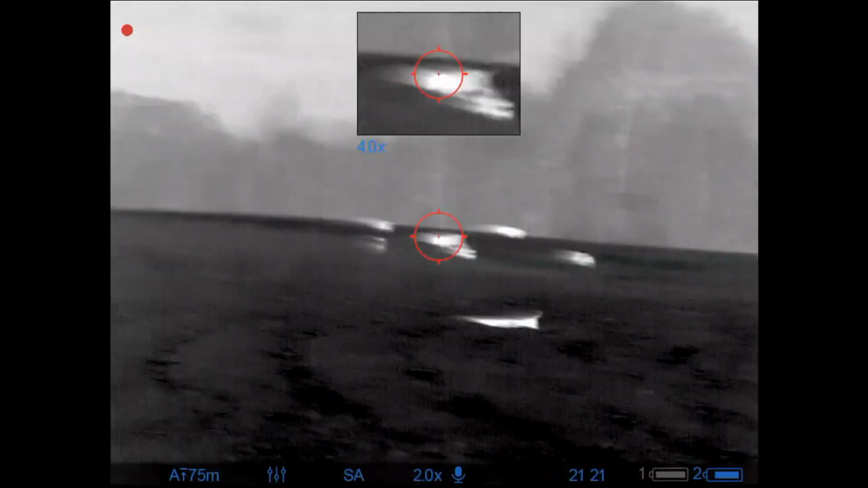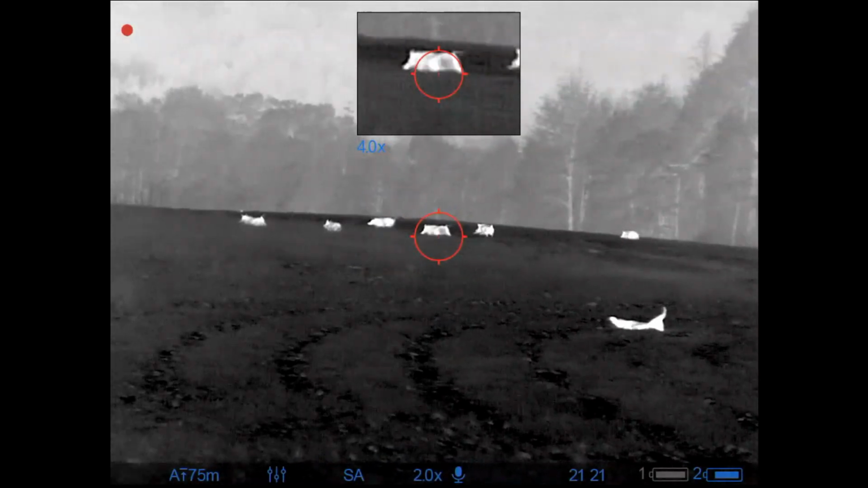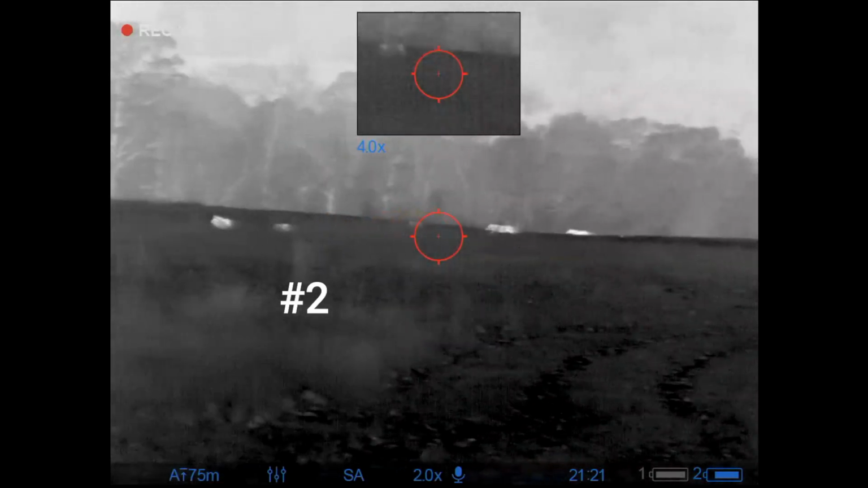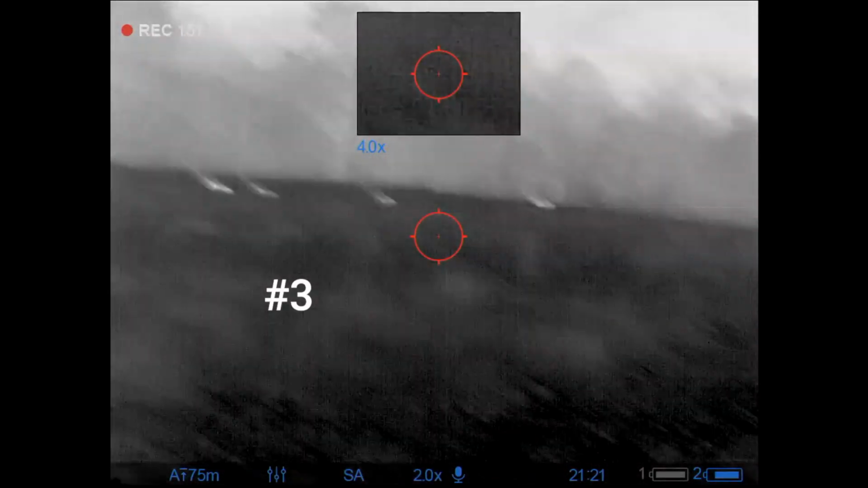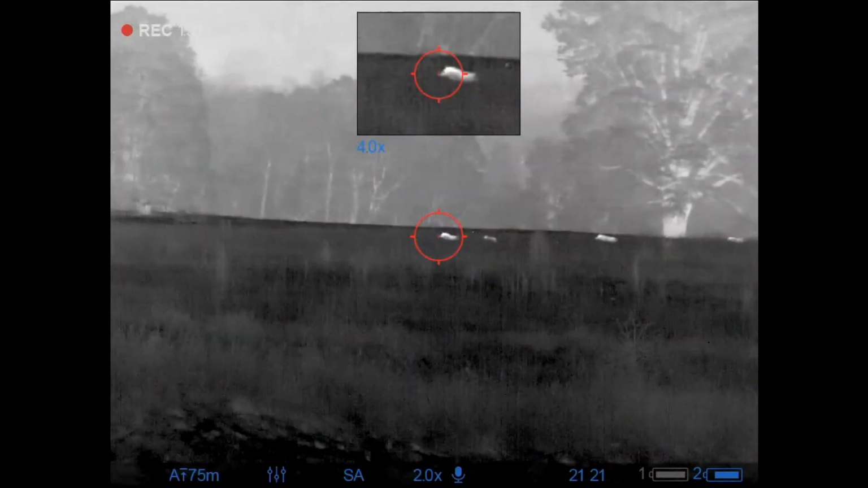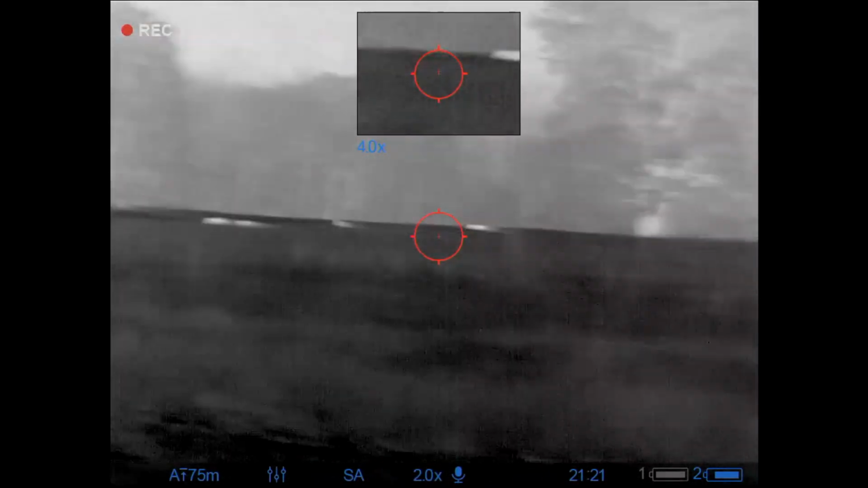And I'm sorry for cutting out the audio, it went a little crazy on me. I picked up pig number 2 here, and then I followed up with pig number 3. It took quite a few more rounds, and quite a few more misses here.